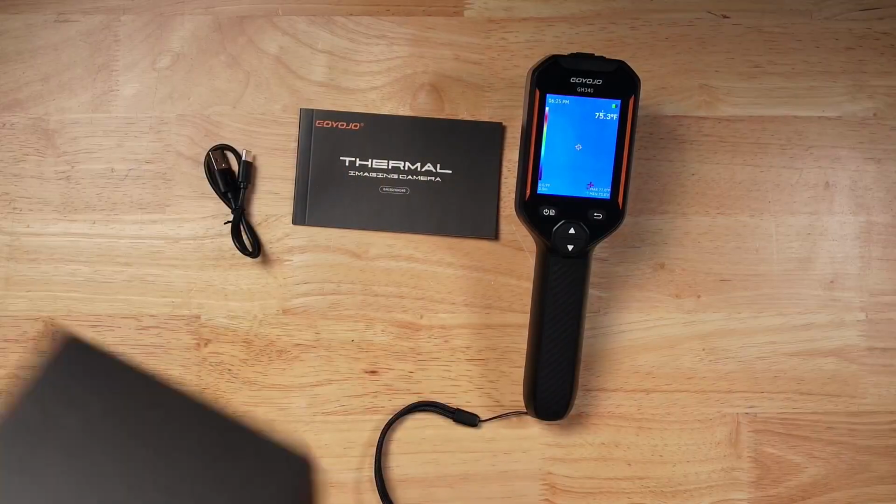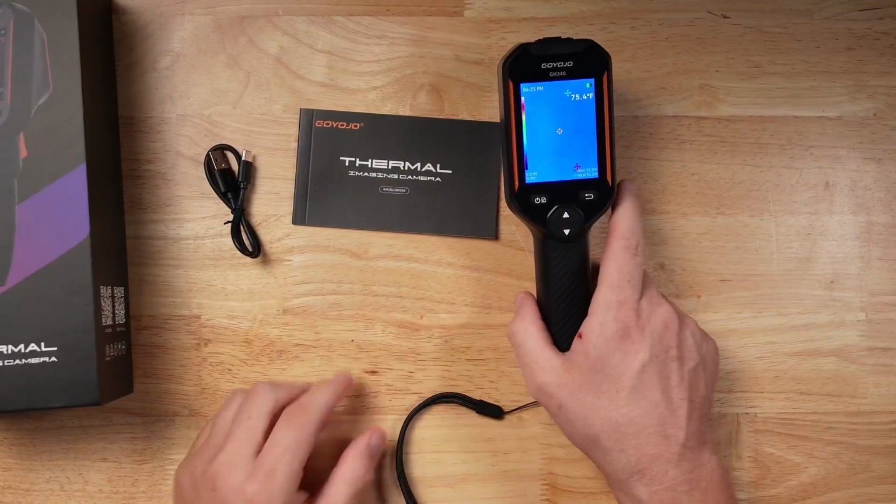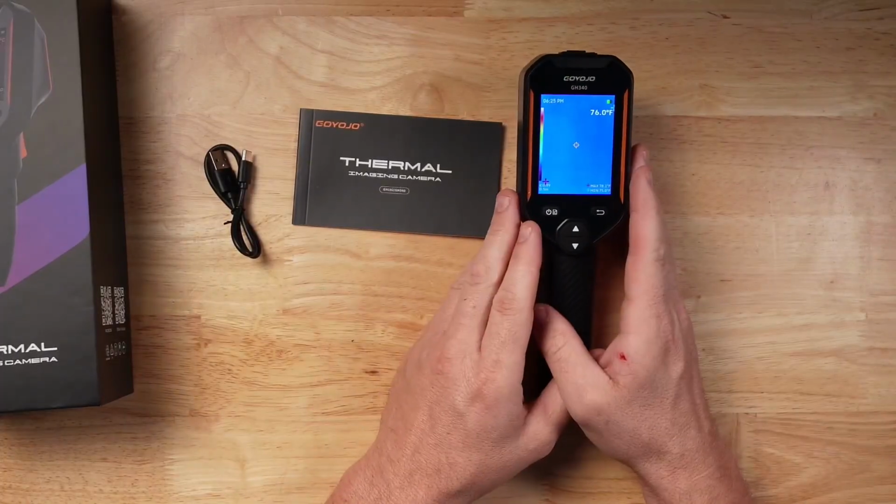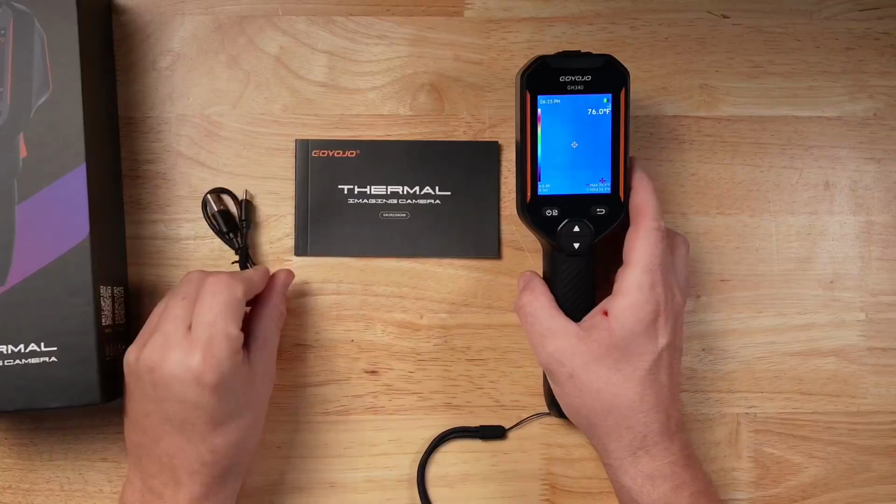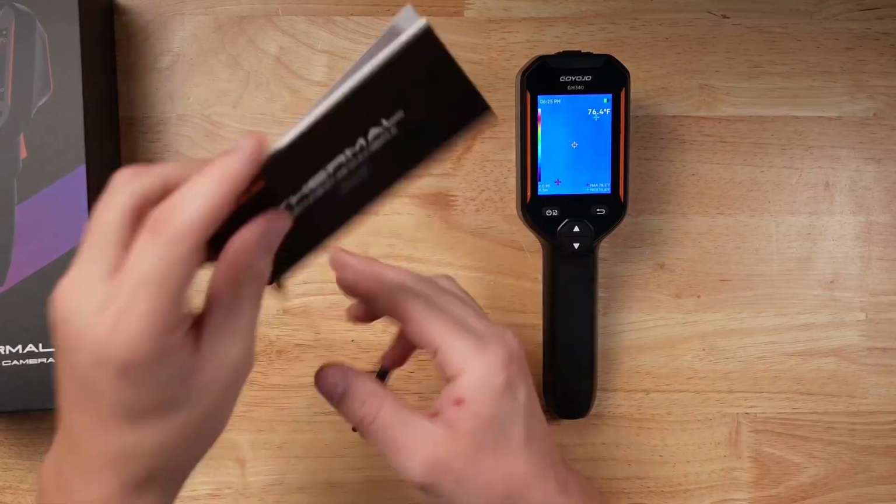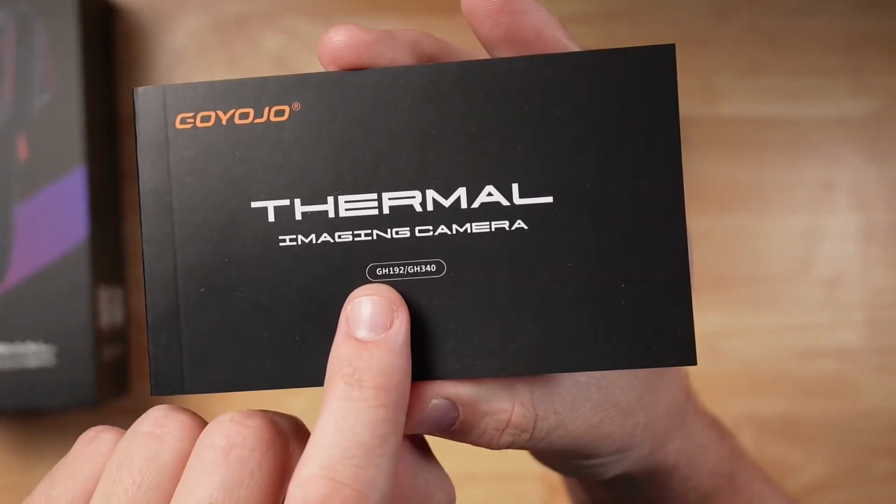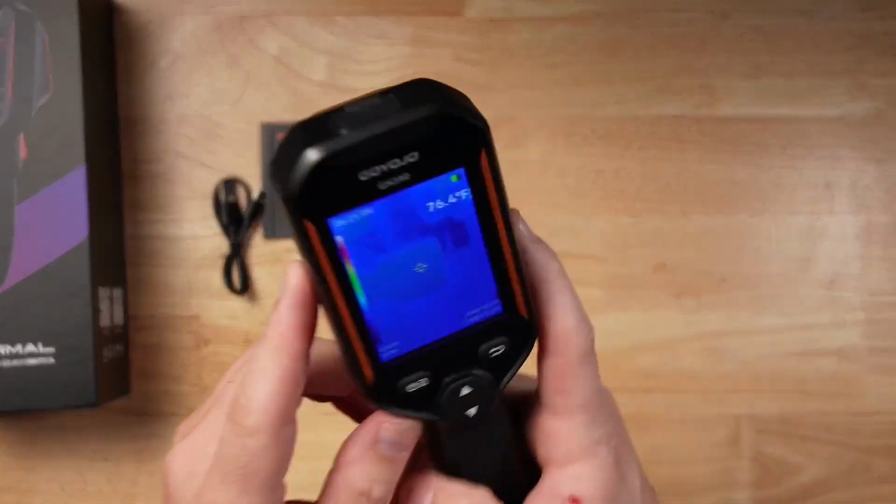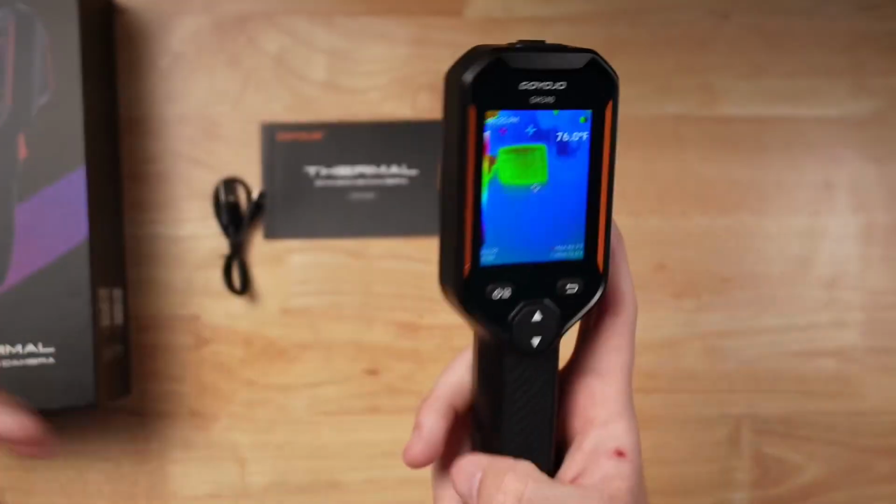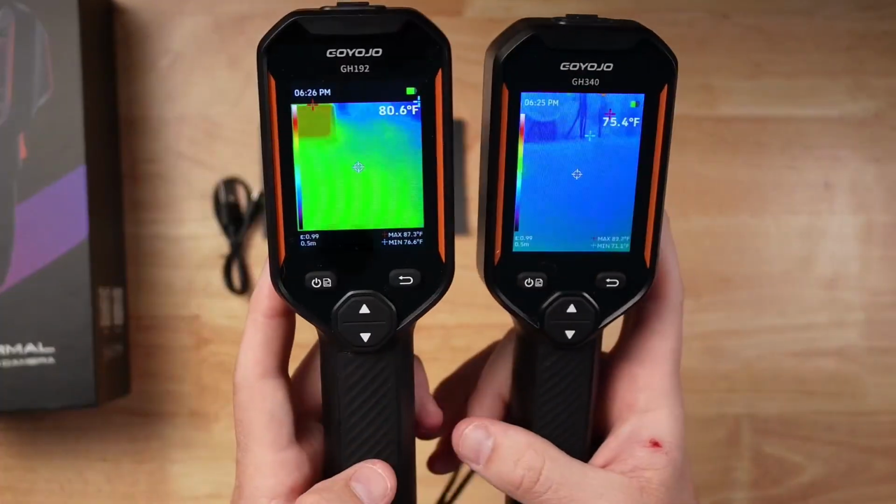So let's take a look at what comes in this box, and I'll share with you a little bit more about the camera itself. First of all, you do get the thermal camera. You also get the instruction manual, and then you get the charge cable, which is USB-C. Now on this manual, you'll notice that it says for models GH192 and GH340. I am using the GH340. However, they did send me the 192 as well.